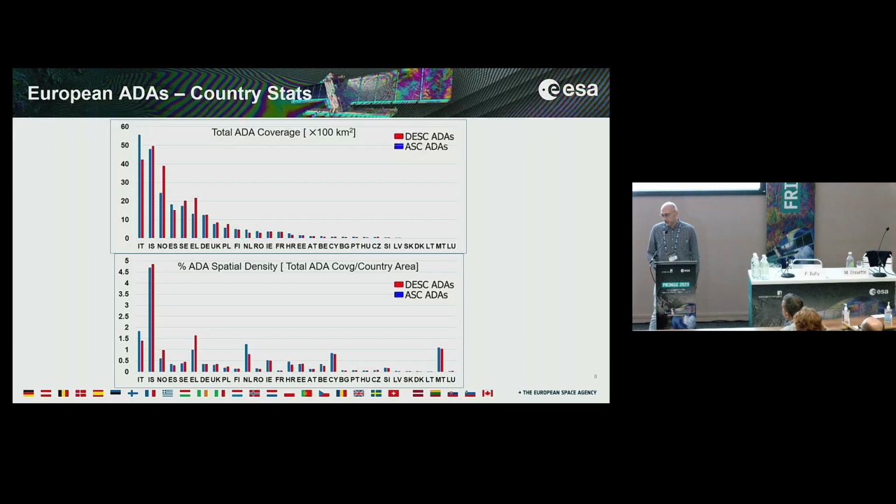The other countries where the percentage is higher than 1% are Italy, where the incidence is almost close to 2%, and also Greece and Netherlands, while for the other countries we have less than 1%, and for many of them less than 0.5% of spatial density.